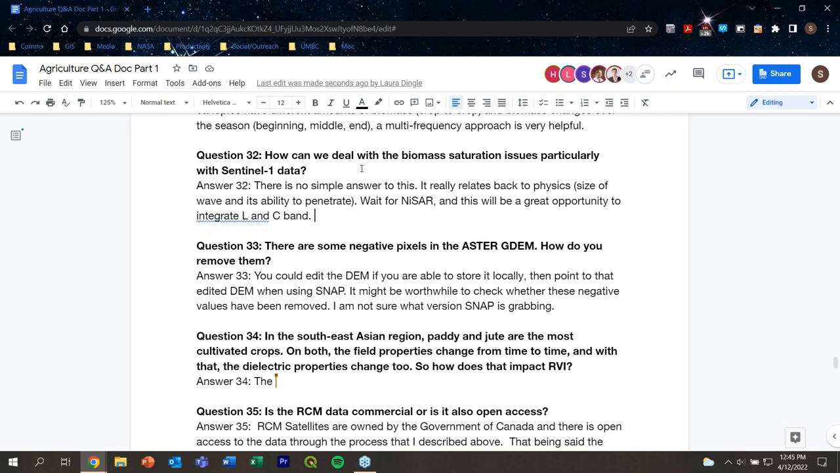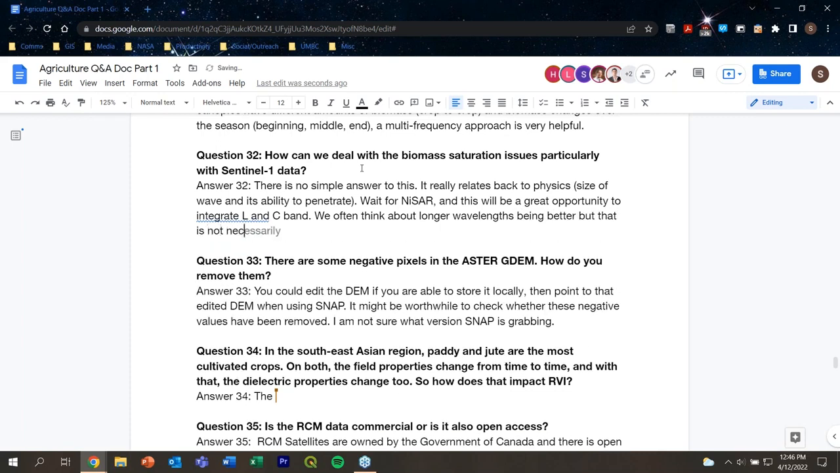I'll just add, however, that we often think about longer wavelengths being better, and that's not necessarily true. As I said before, we want the wave to penetrate into the crop canopy, but not through the crop canopy to the soil. So even with the launch of NISAR, which will have L-band, this will be really great for big biomass crops. It may be that frequency or that wavelength is too big for smaller biomass crops. So it's really the integration of L and C-band where we're going to see the biggest advancements.